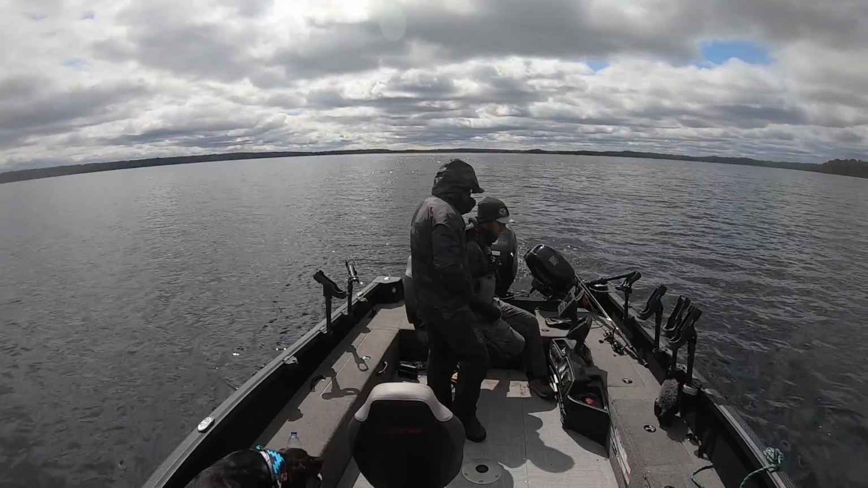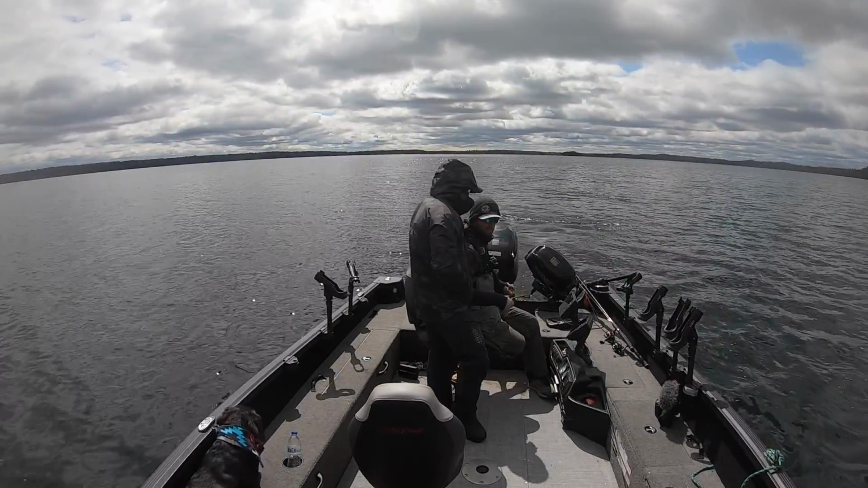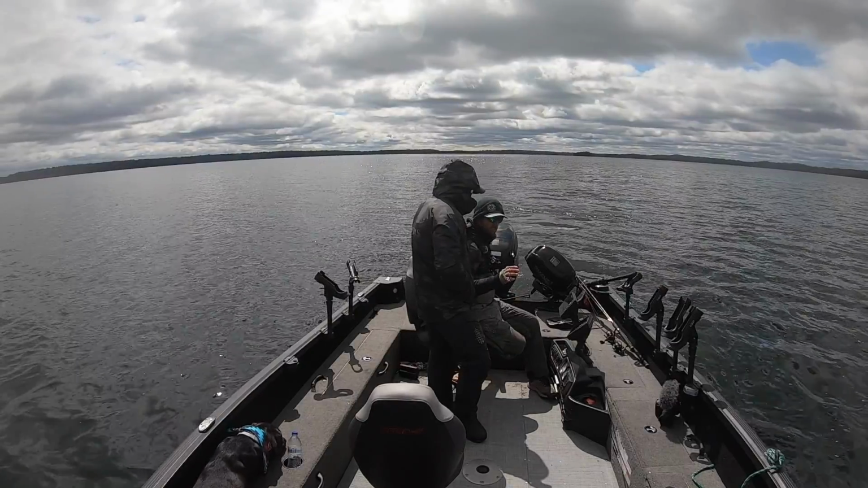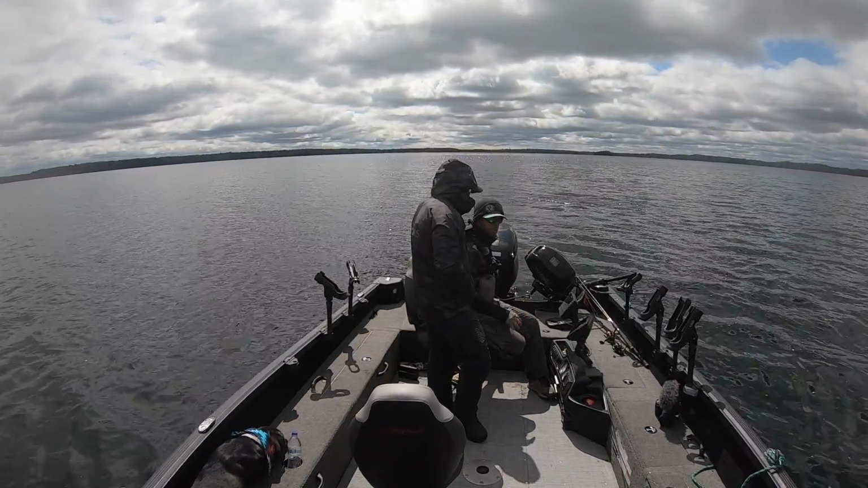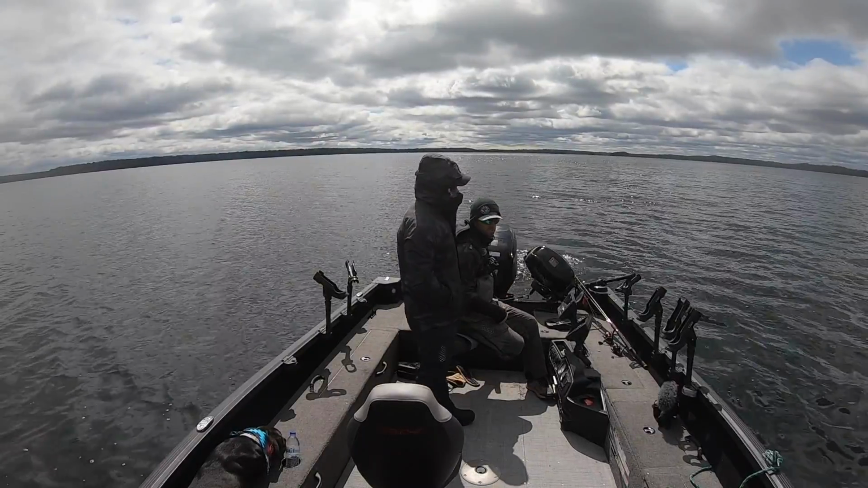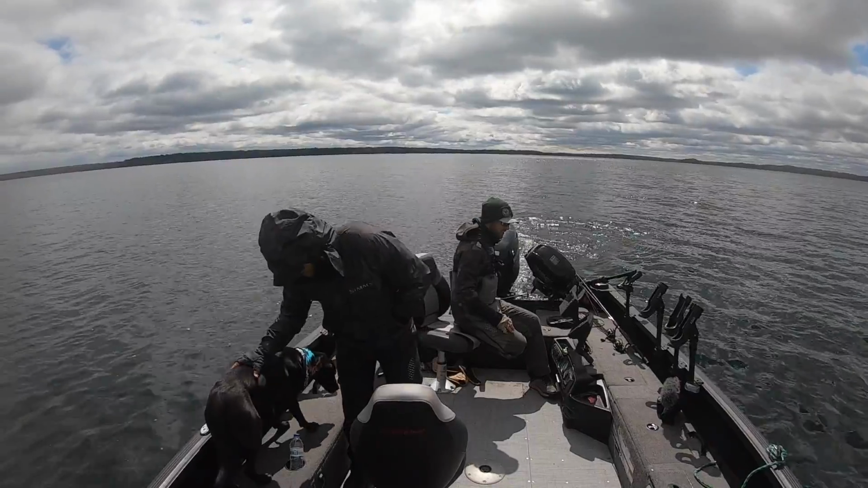And that's exactly what you're looking for on a lot of these big points. Those fish might not necessarily be relating to the rock or relating to the weeds, but having the ability to use side imaging like this and decipher where those fish are is really the big thing when it comes to catching more fish, staying on fish, day in, day out throughout the course of this shallow water period. You'll be able to catch a lot more fish.